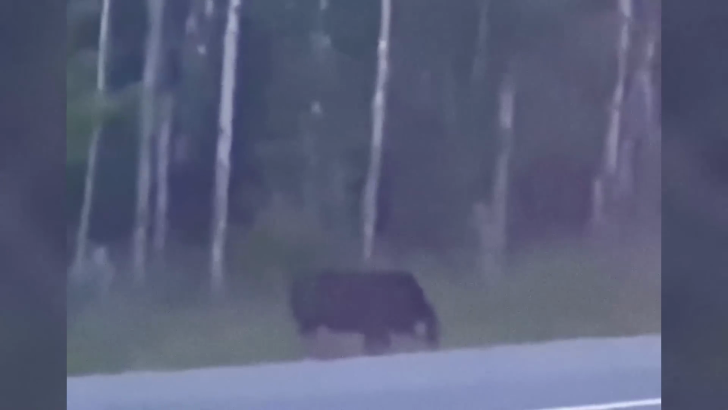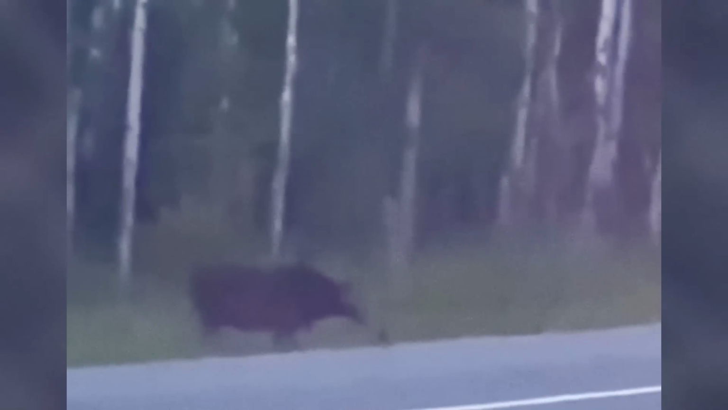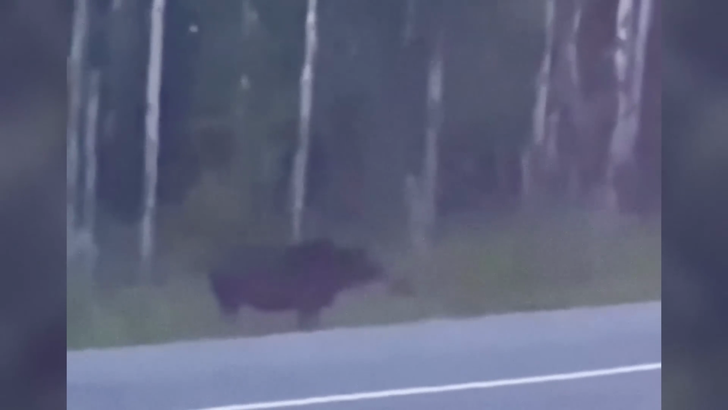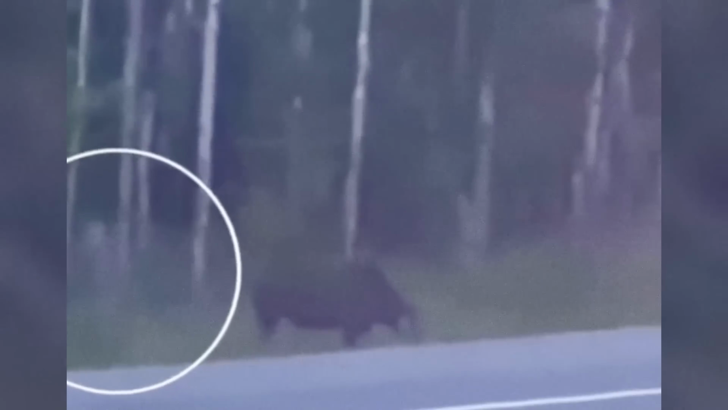Now, I'm sure many of you have seen this clip. Taken in 2018 by a man in Canada, it just shows a moose eating some grass on the side of the road. Well, if you look to the left of the video, we see what appears to be a skinwalker in the woods. There's definitely some movement on the left side of the moose. But that's not what we're focused on here.